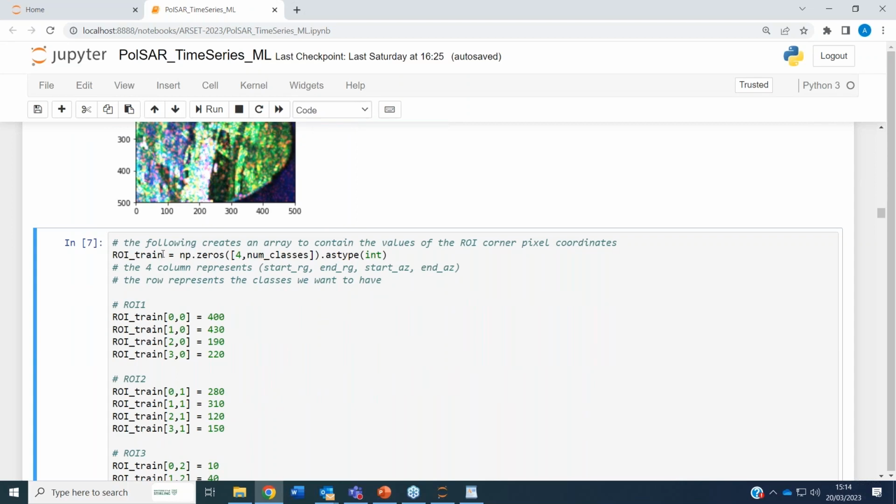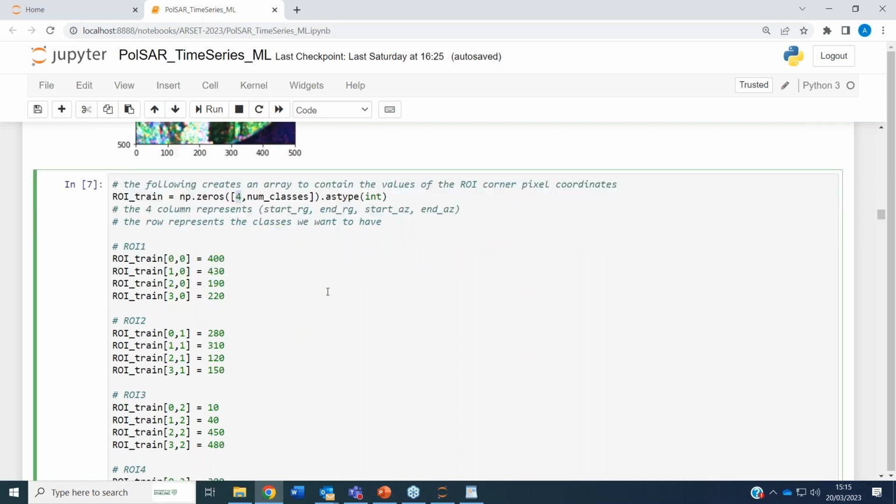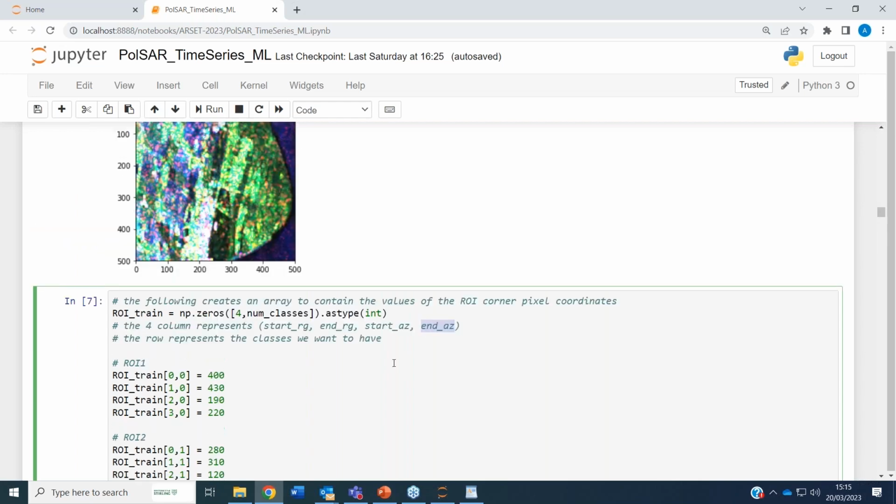We create a row train array composed of 4 classes. These are 4 rows and 4 elements and 4 classes here. Remember, the number of classes is 4. They are both 4 actually. The 4 rows here contain the start and end of the pixel of interest. In this format, we start with the first point in range, then the last point in range, the first point in azimuth, and the last point in azimuth.